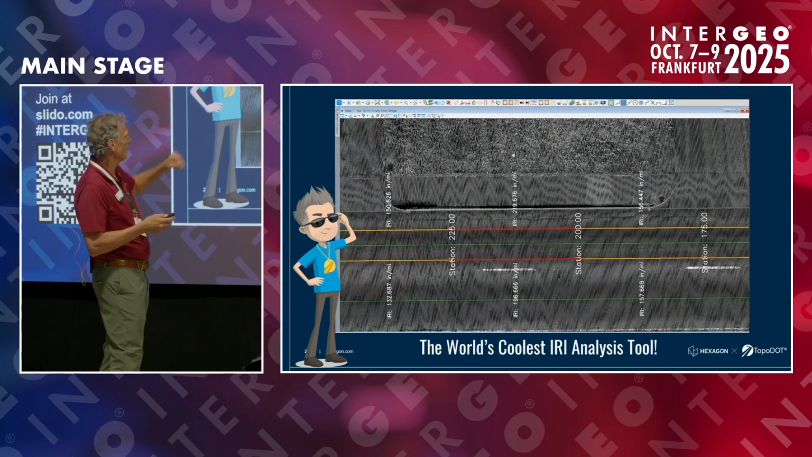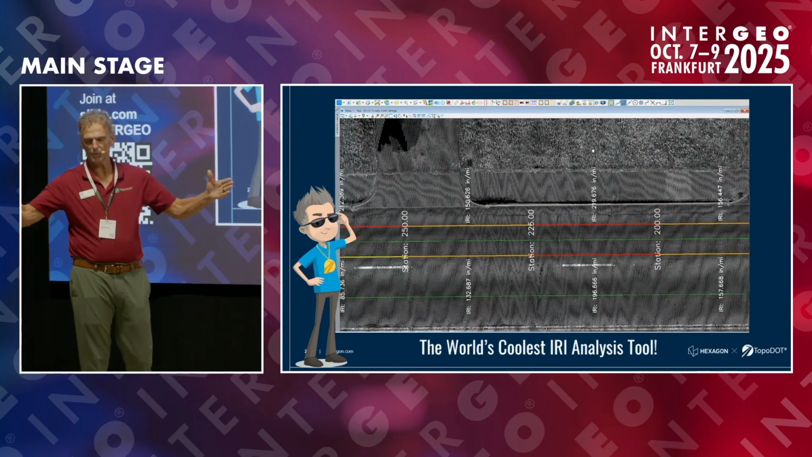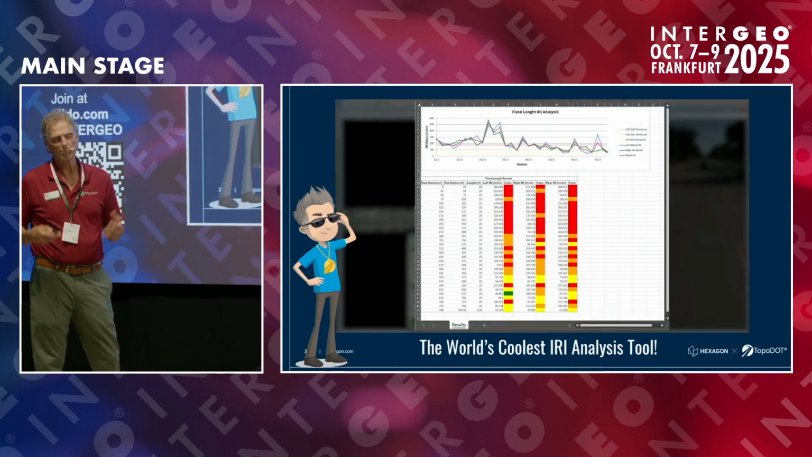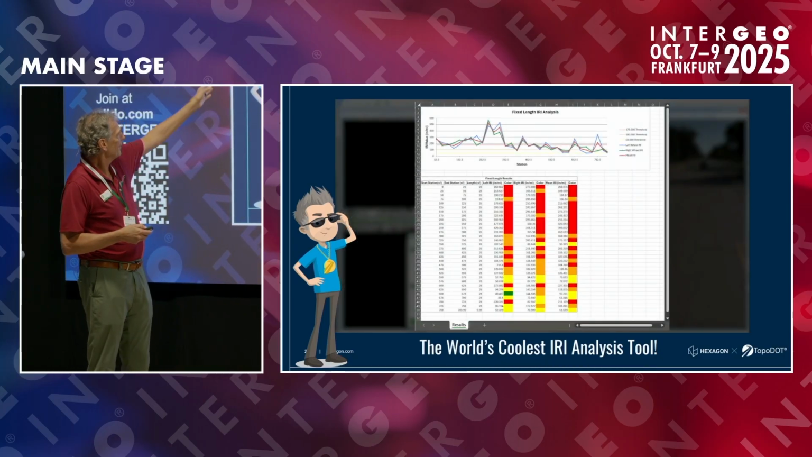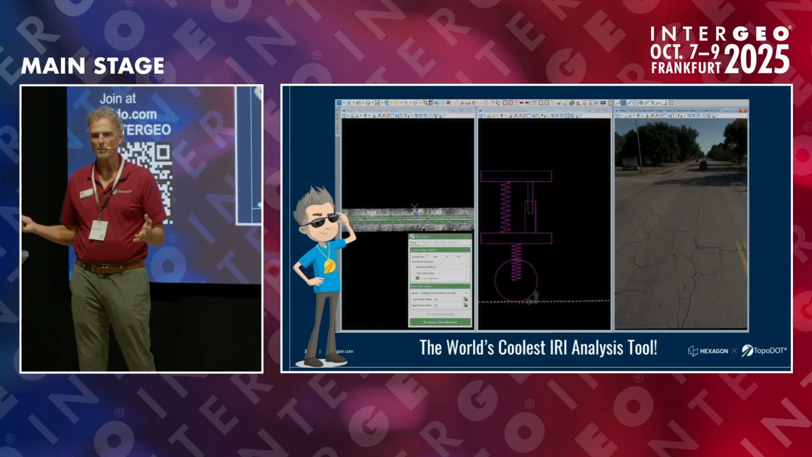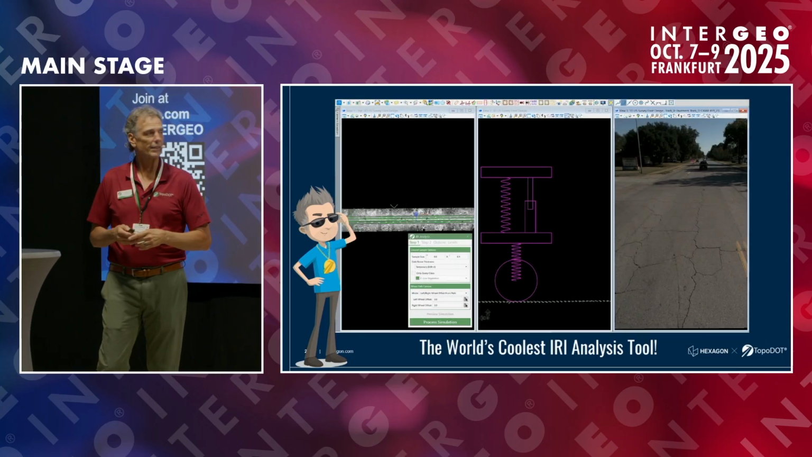Basically, it's the IRI analysis. There's different ways you can look at it. Move your window a certain area, do it a section at a time, whatever you like to do. And then you basically get a spreadsheet, all right? On the stationings. And this all comes out automatically, very quickly.